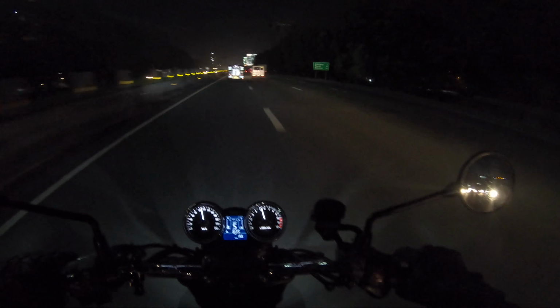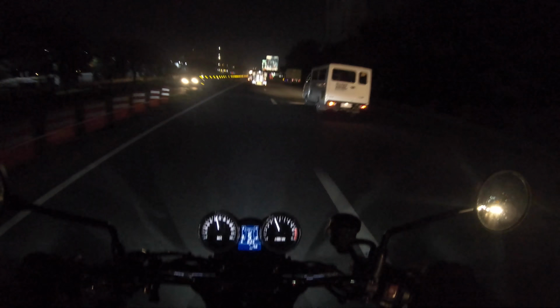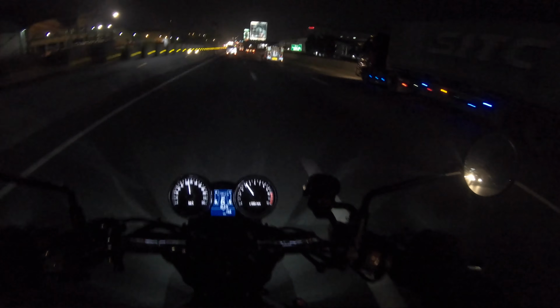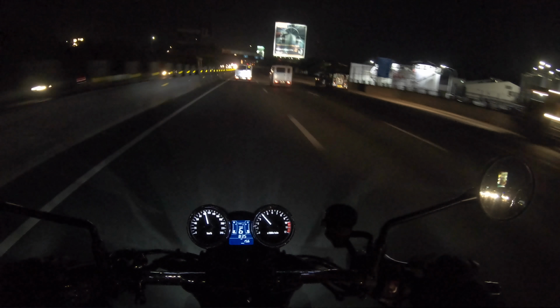So, I think if there's anything out there that says it's a good bike, it's the difficulty of giving the bike back. And this is one of those bikes that, once you've had it, it just grows on you. I've gotten used to riding this thing.